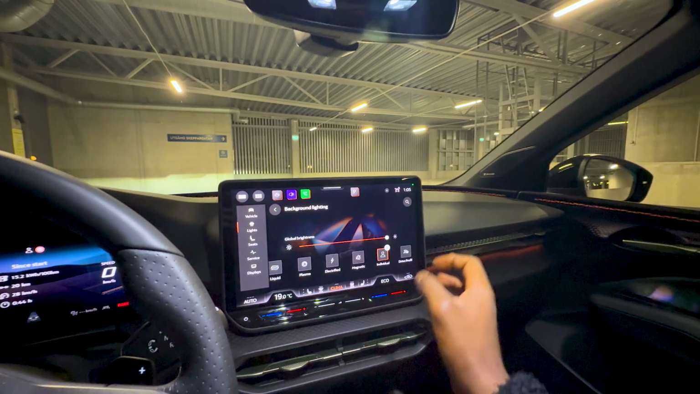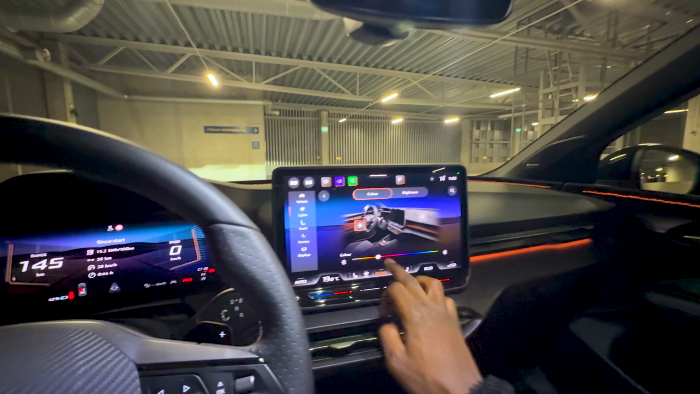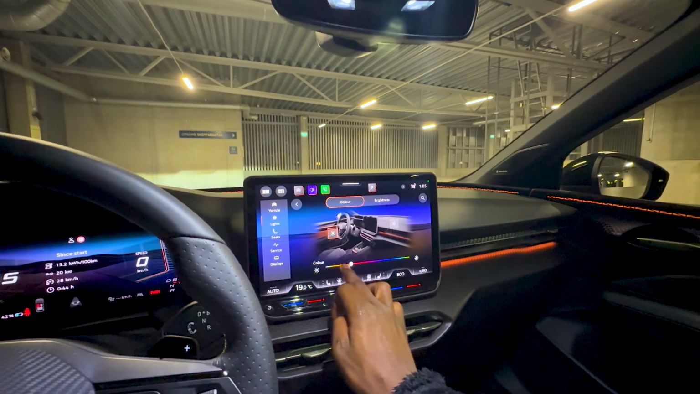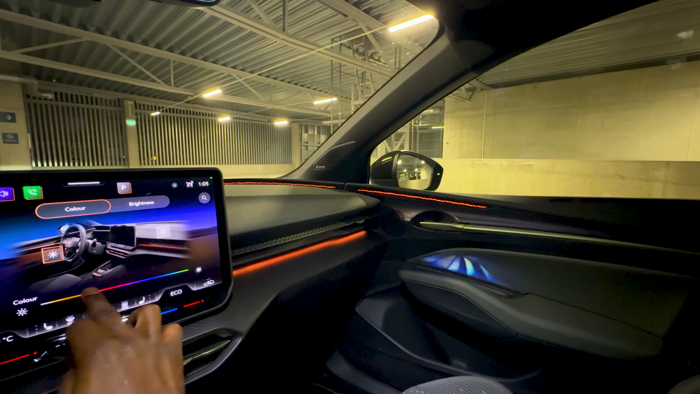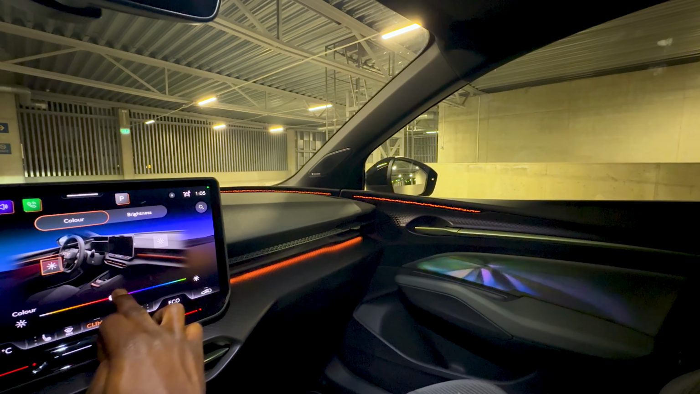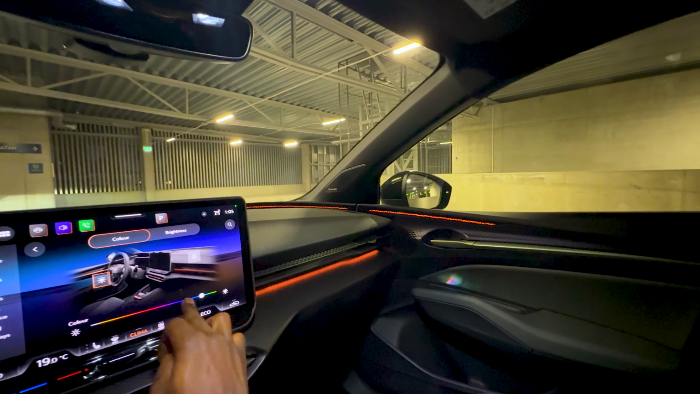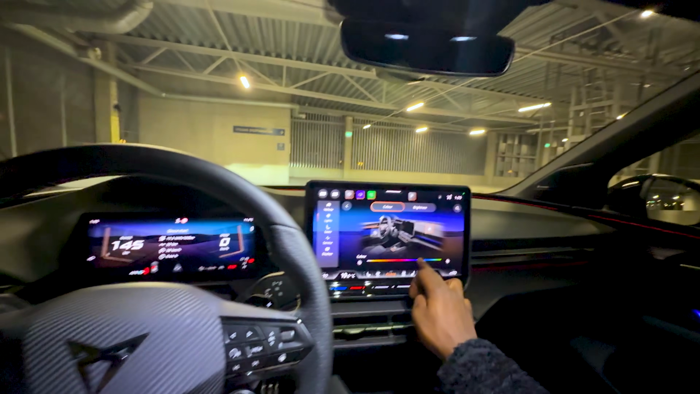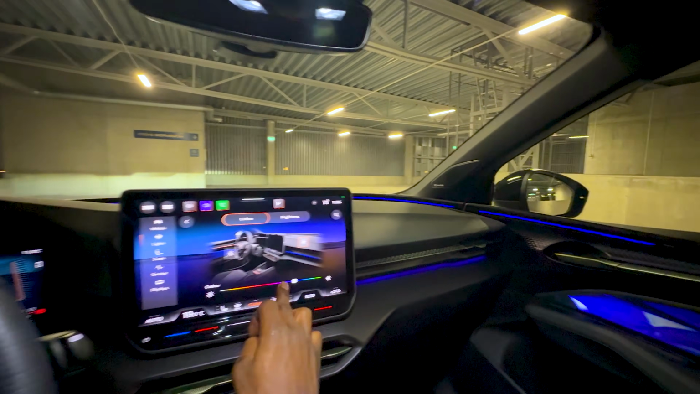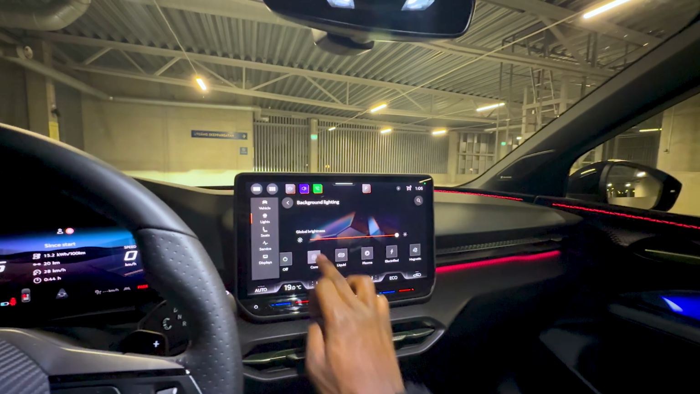Of course, you can go into the individual settings and then dial in different color combinations that you want. Look at that. As I'm changing it, the motion of the lights. Oh my goodness, that's impressive. And of course, I can change the top lights there. But yeah, let's just keep it in my favorite, which is Core.